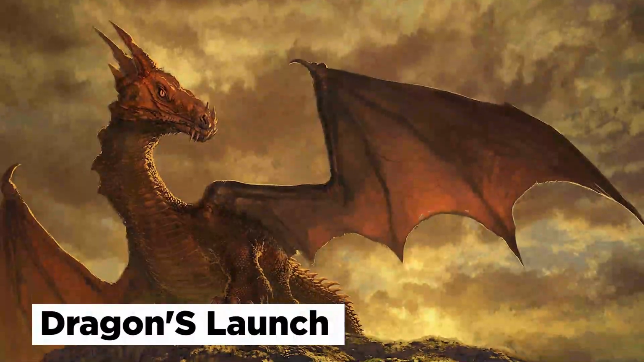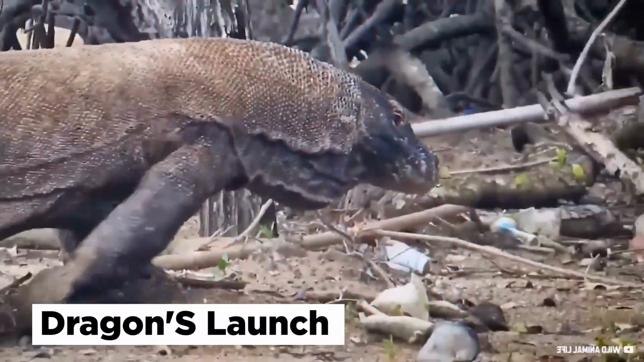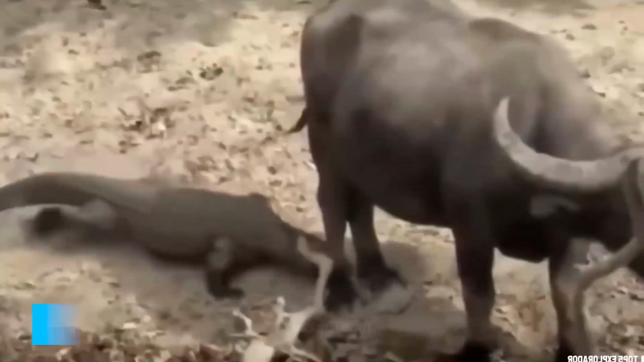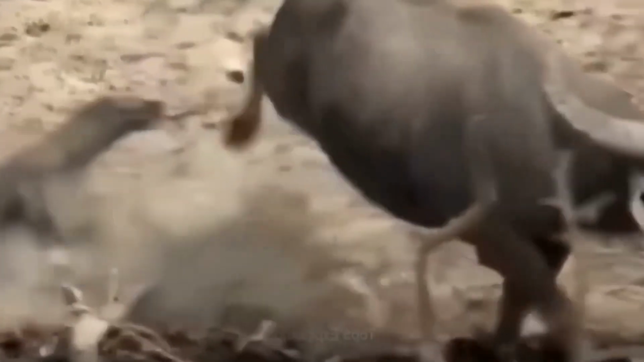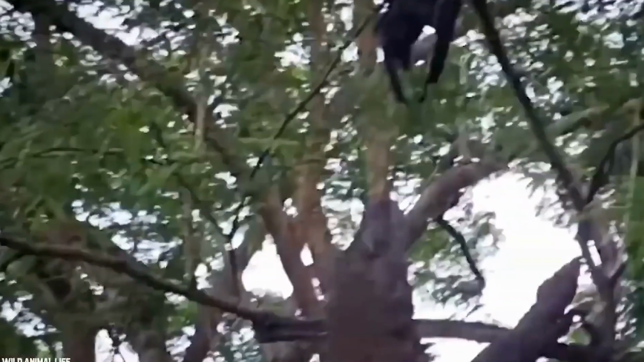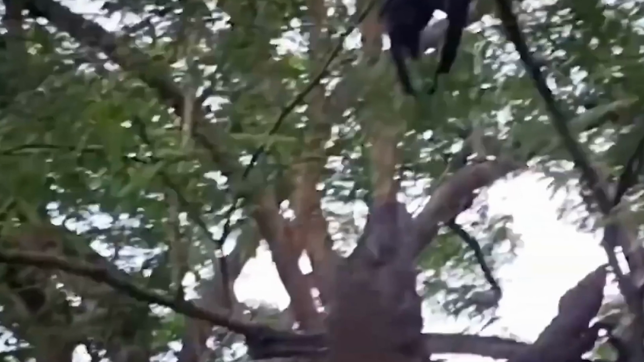Dragon's launch. The Komodo dragon is the largest living lizard in the world, and they have been known to weigh as much as 360 pounds and measure over 10 feet in length. It's because of the sheer size of this animal that the footage caught by someone's camera in the woods is so shocking. In the trail footage, we see the enormous lizard very nimbly jumping up a tree in search of a tasty snack for lunch.